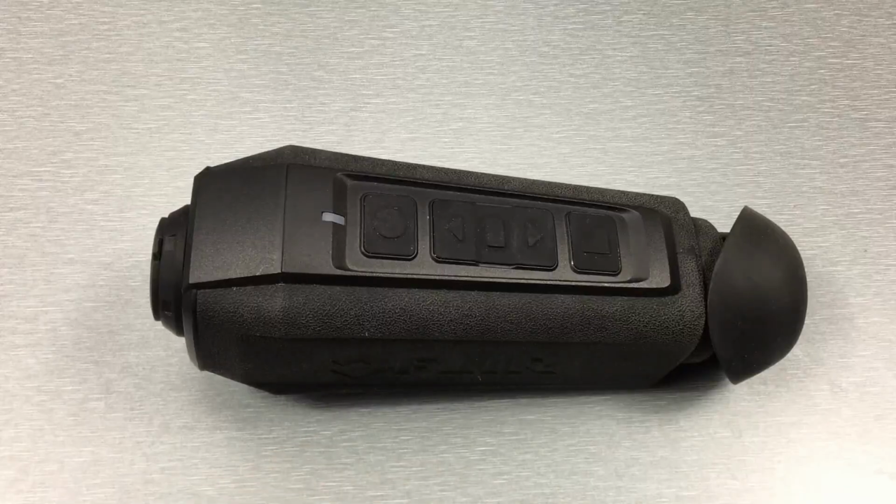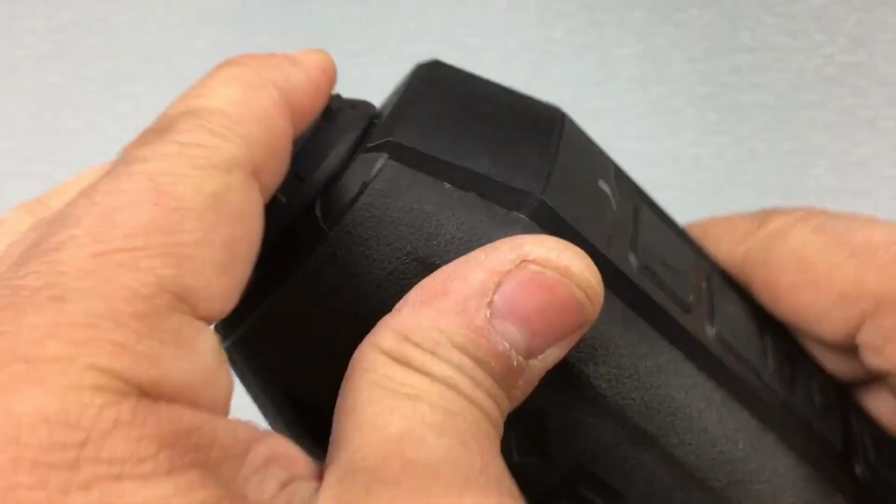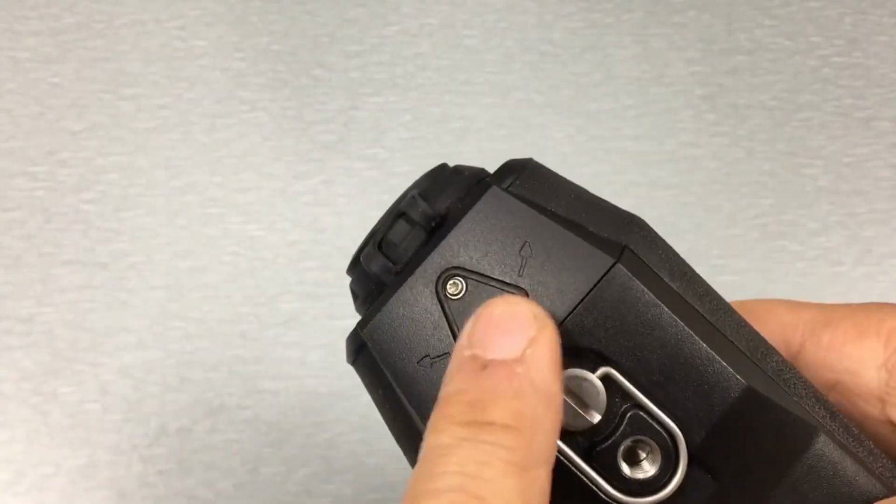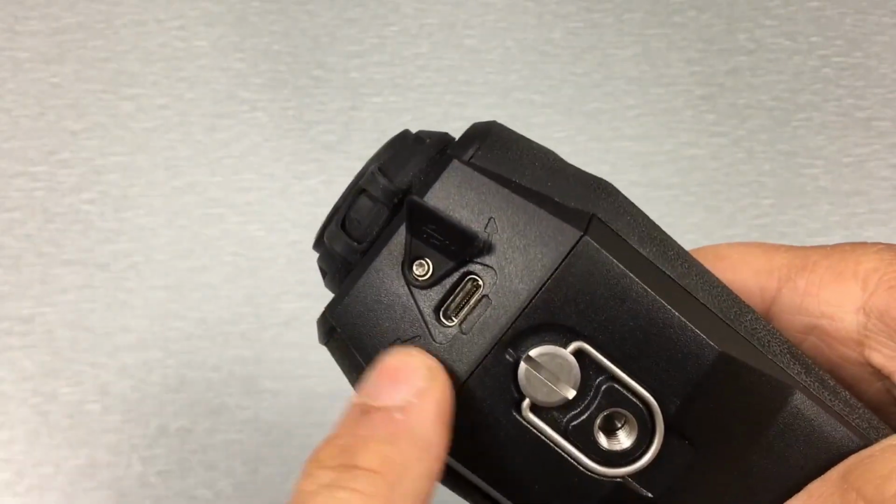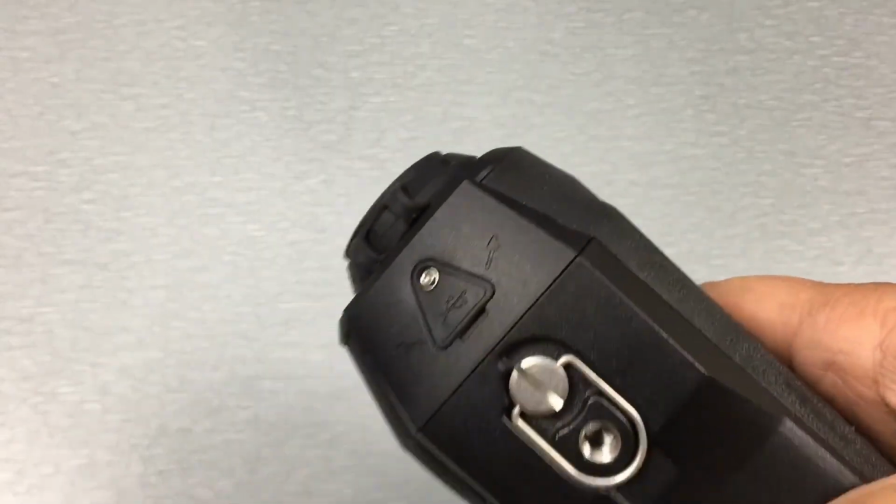I'll run through the device real quick for you guys. So here on the front, you got this lens cap. It recesses inside the lens here nice and tight, so it's going to keep dirt and debris outside of it to keep that lens safe. On the bottom here, this is your port for the USB. You simply move this thing out of the way, and you've got a USB-C port here to access the device, to pull video out of it, update firmware, all that kind of stuff once you plug it into the computer.